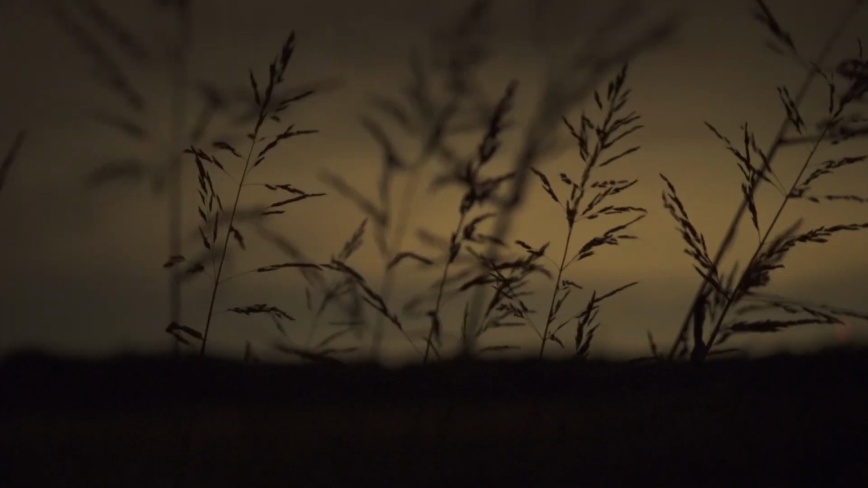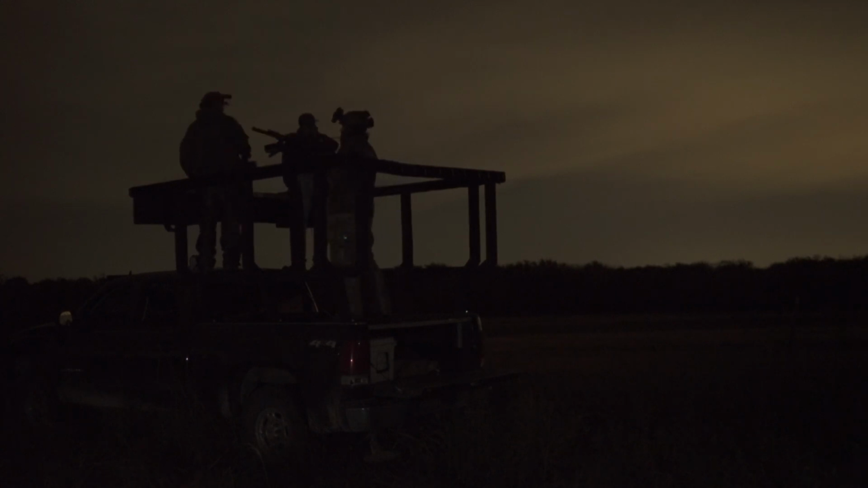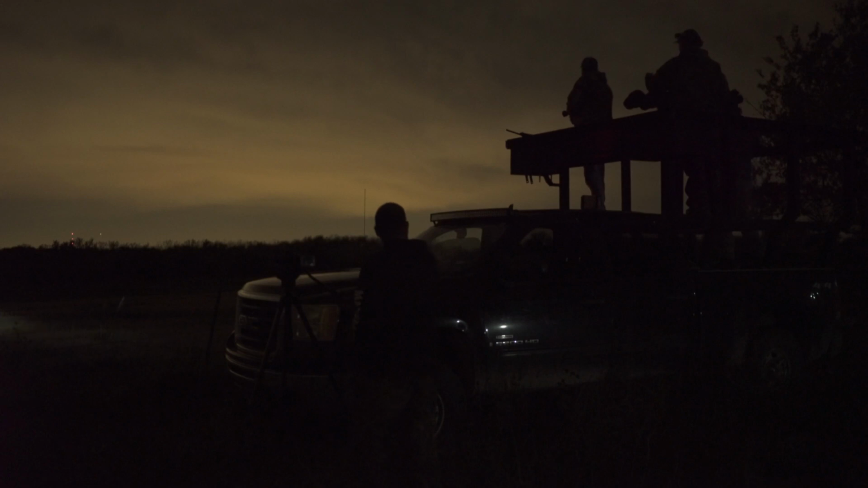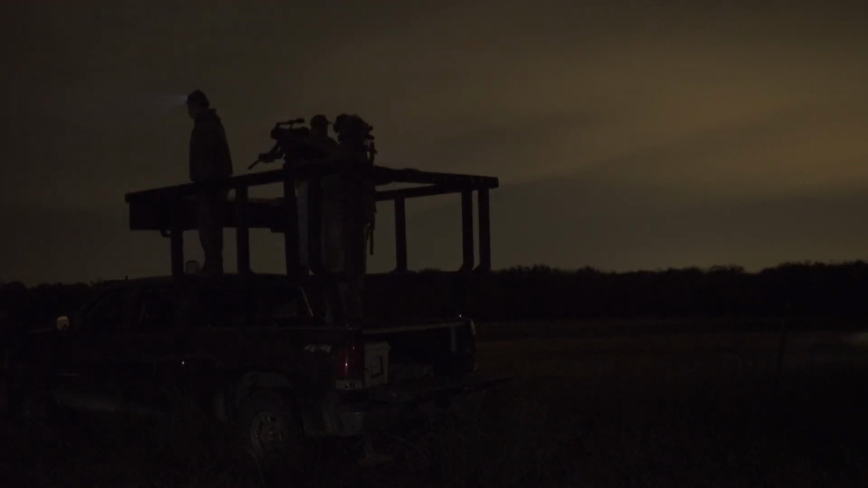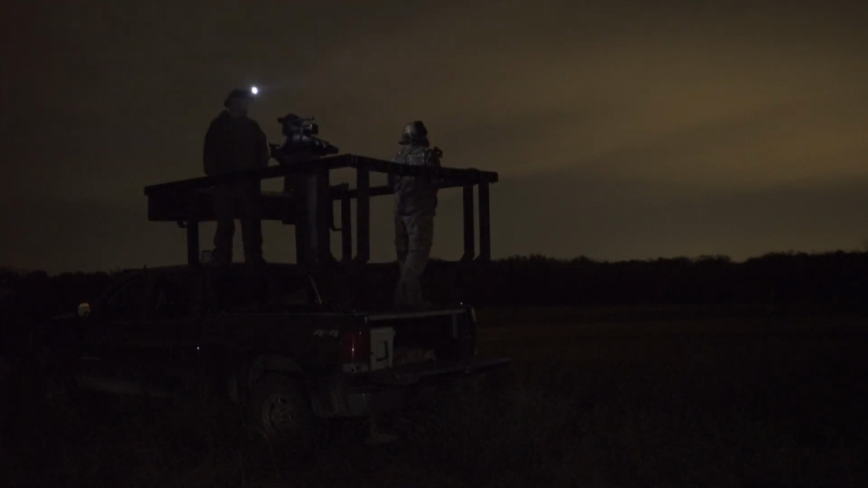What you're about to see is the perfect example visually of what we do and why lights are so important. There's 3 grown men in the back of a truck, plus one on the ground in front of it standing in the open with a tripod and thermal unit. Now, it doesn't take a rocket scientist to figure out you would never attempt calling a predator like this during the day in the bright sunlight. You would be a sitting duck just asking to get busted, right? Well, the same common sense applies to hunting at night also.